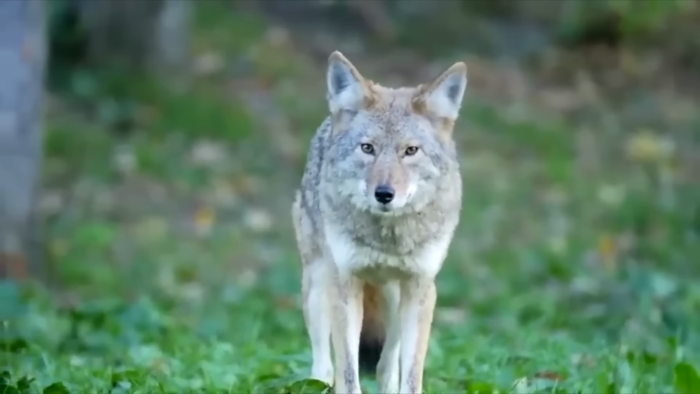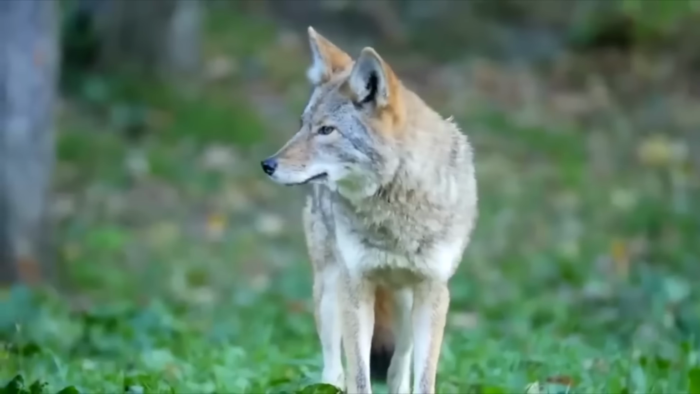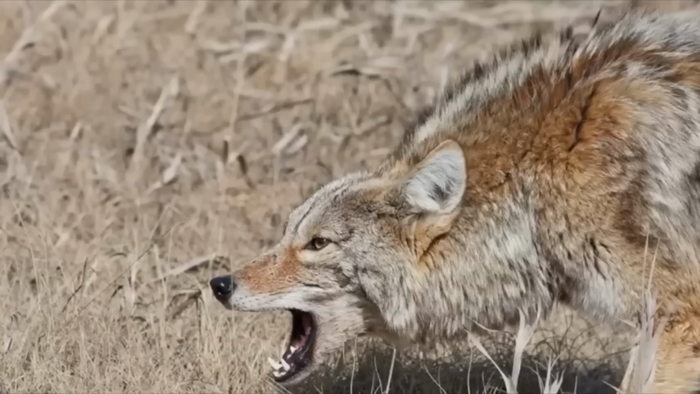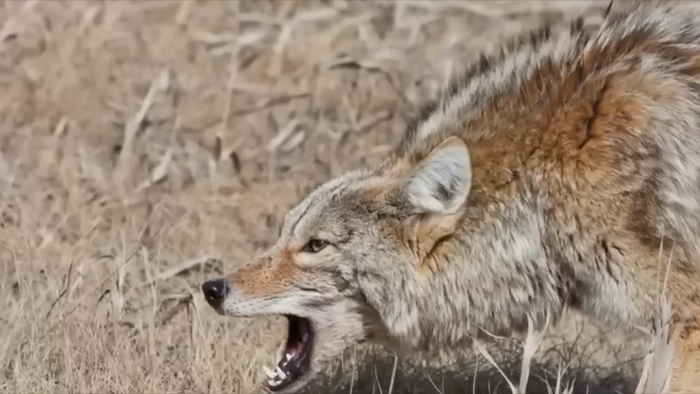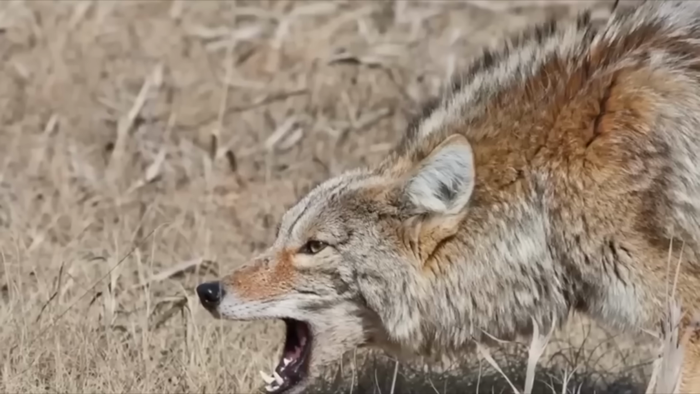Casper moved front and center now as the coyotes tried to push closer. The owner noted that the coyotes didn't act the way they did the first go-round. They weren't responding to the man's yells. They weren't scared this time. They were honed in on those sheep.